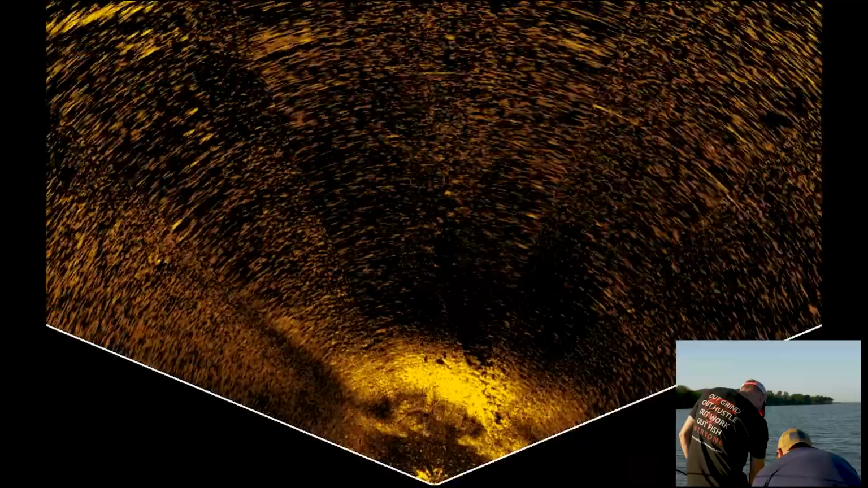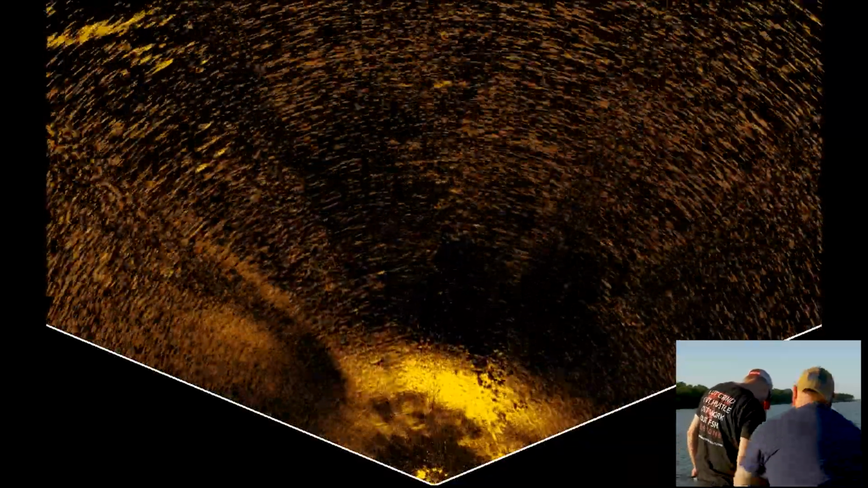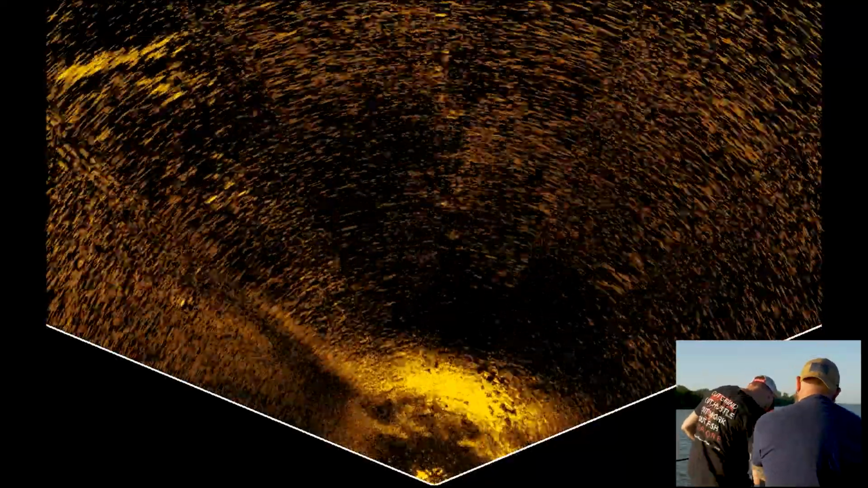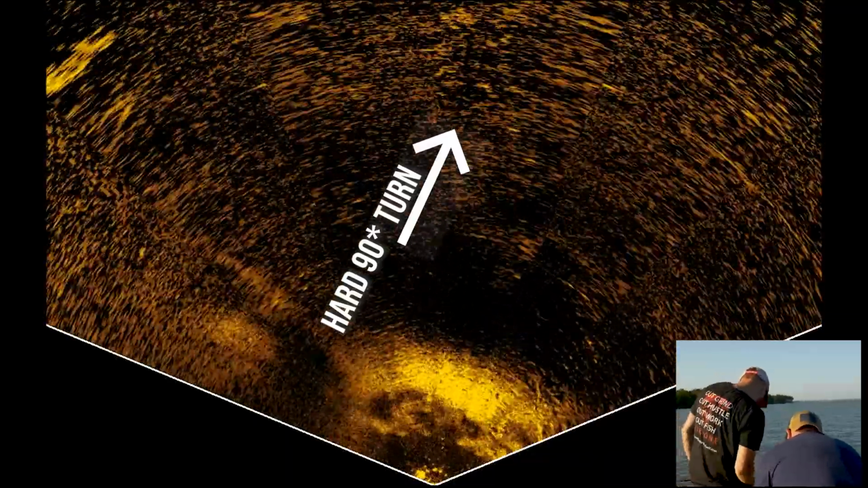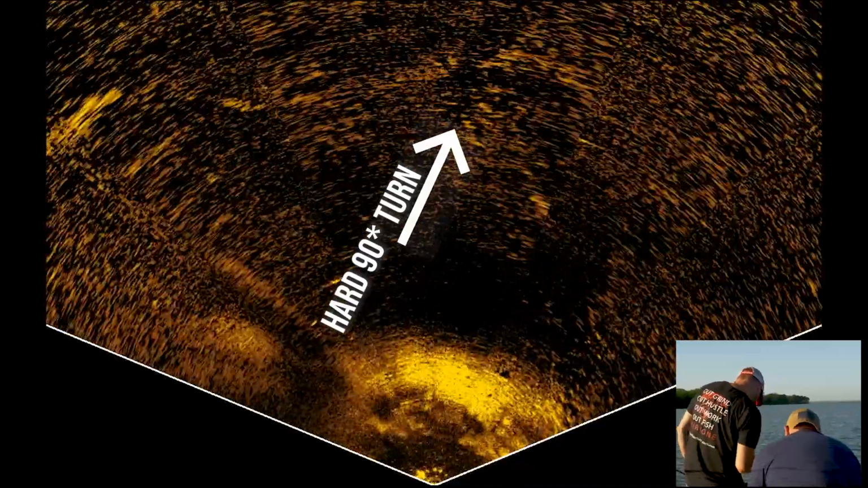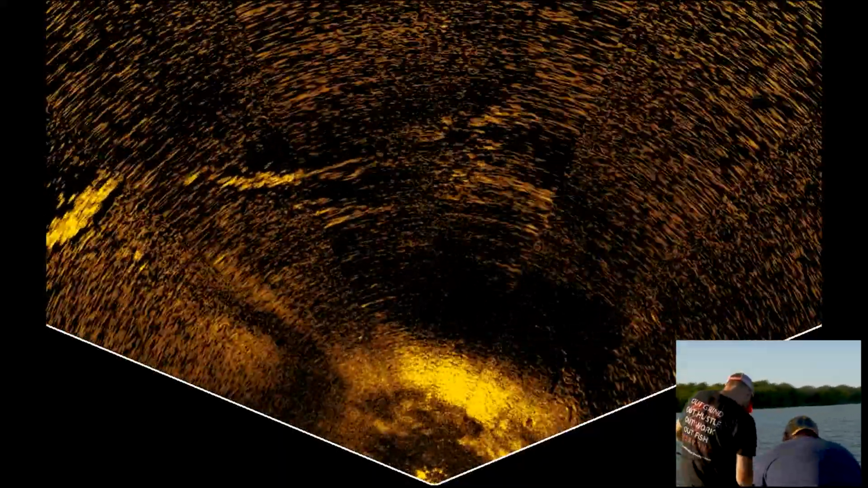Again, there we go. Here's some stuff coming up here. But again, it's not easy. No. Not as good as it is on LiveScope for damn sure. You can kind of see the 90 though. There it is. Yeah. But definitely not easy. And again, we know the reason why this is, guys. We'll explain this here in a little bit. There's some more here. So there's our hard 90 off to the right there. Again, not crystal clear. There's our gap.